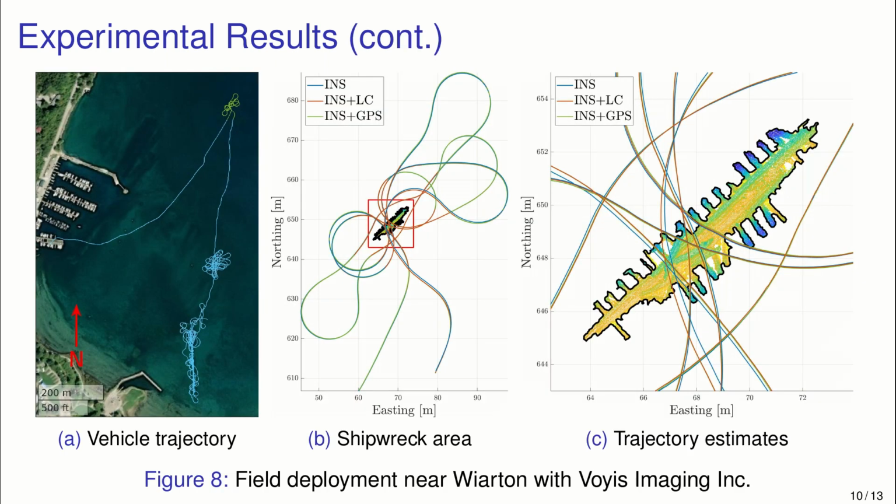Figure 8 summarizes that experiment. Basically, we have our trajectory in green in the northeast corner of figure 8A. And zooming in on that, we can see we have a small shipwreck there. And we can use that shipwreck to produce loop closure measurements and update our trajectory.